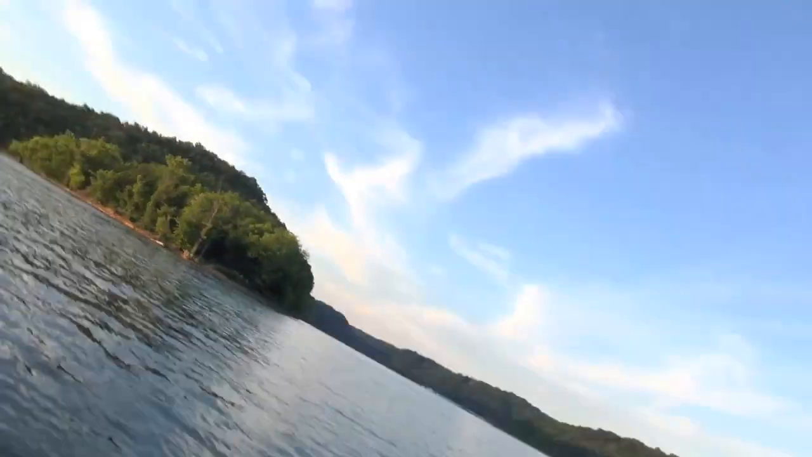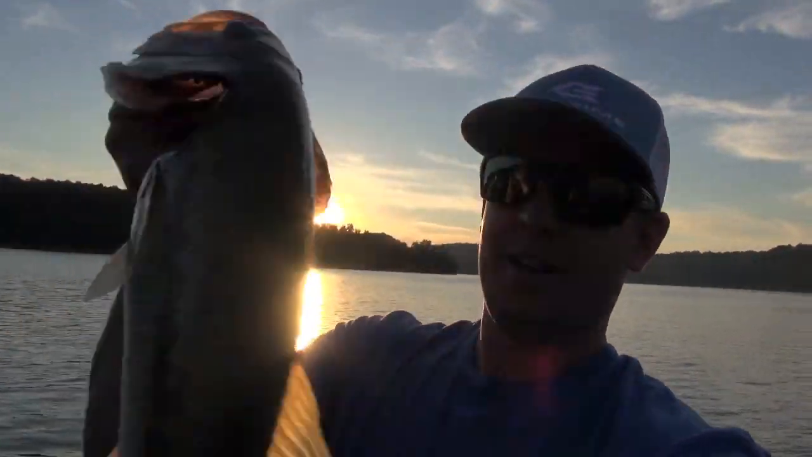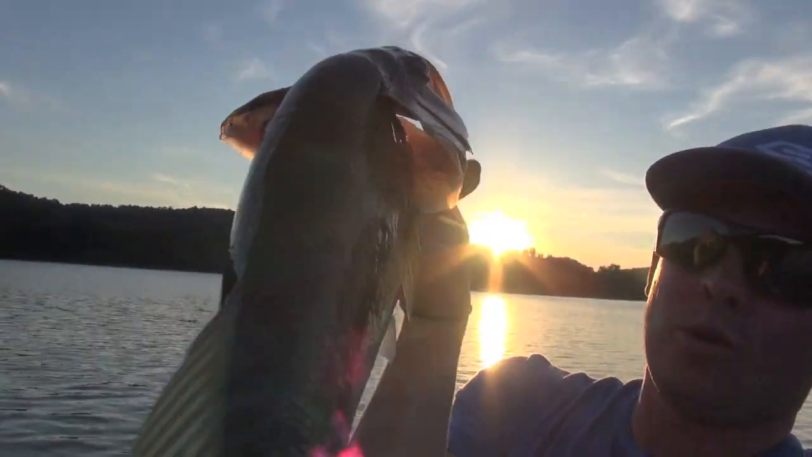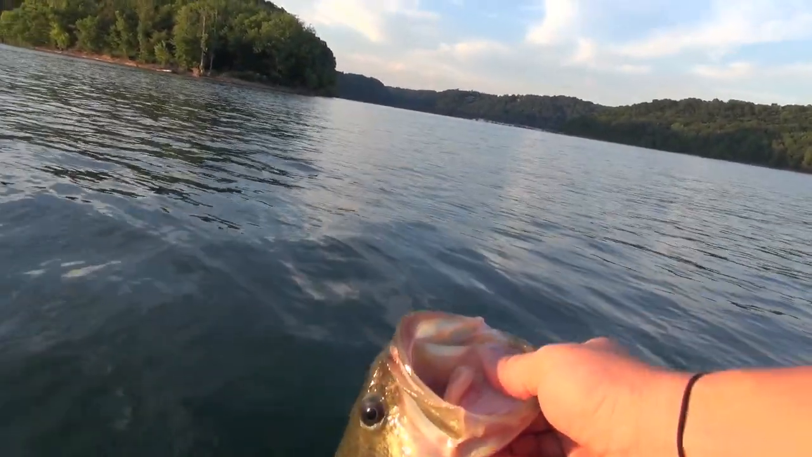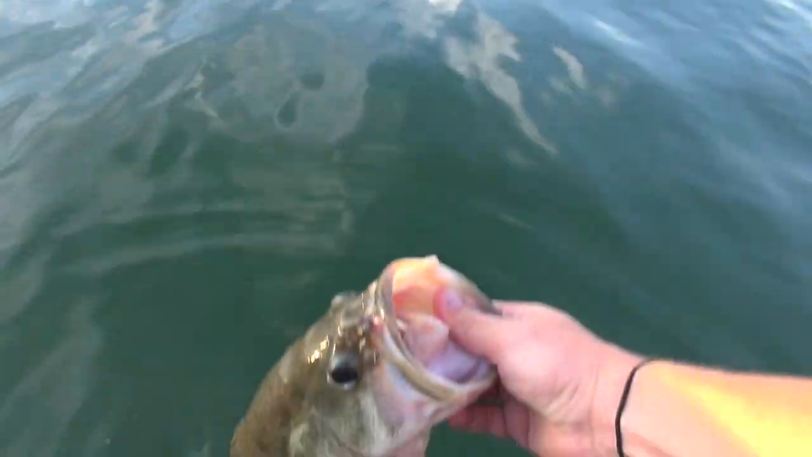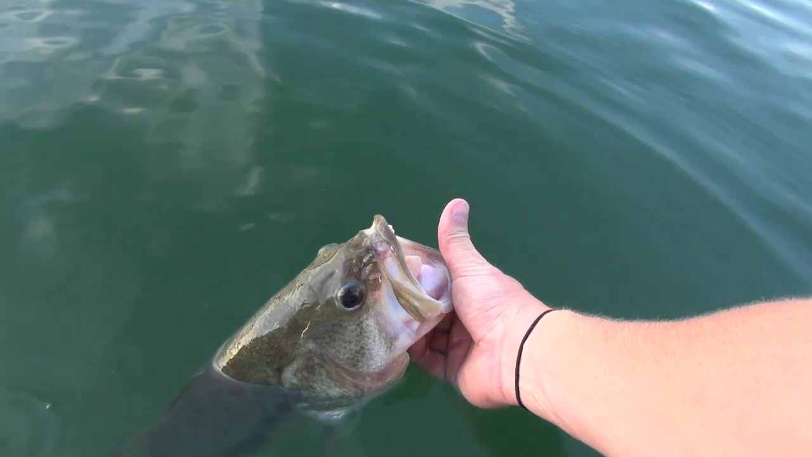Not sure if you all have noticed, but fishing gets me fired up. Look at that. Big 4-pound bass. Actually, she might go 4 1/4. That's a nice one. Here we go. Let's put her back so we can catch her again. Another day. Come on, baby. Be sure and bite my bait. Again, another day. Go on.